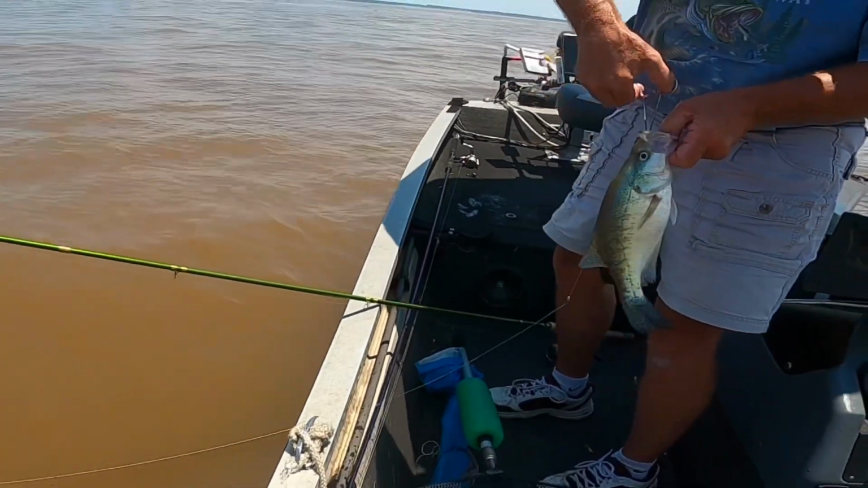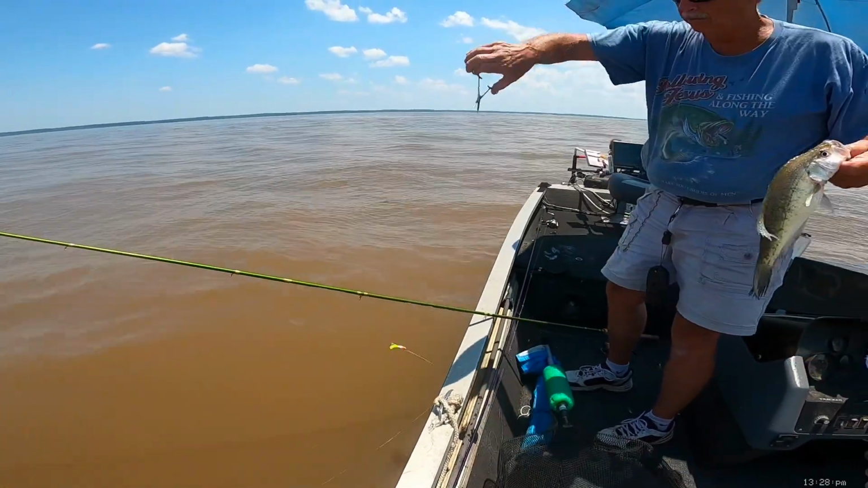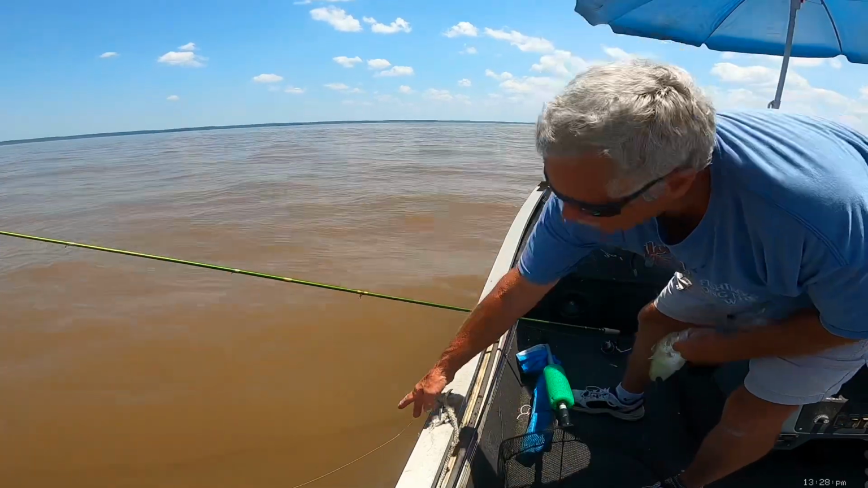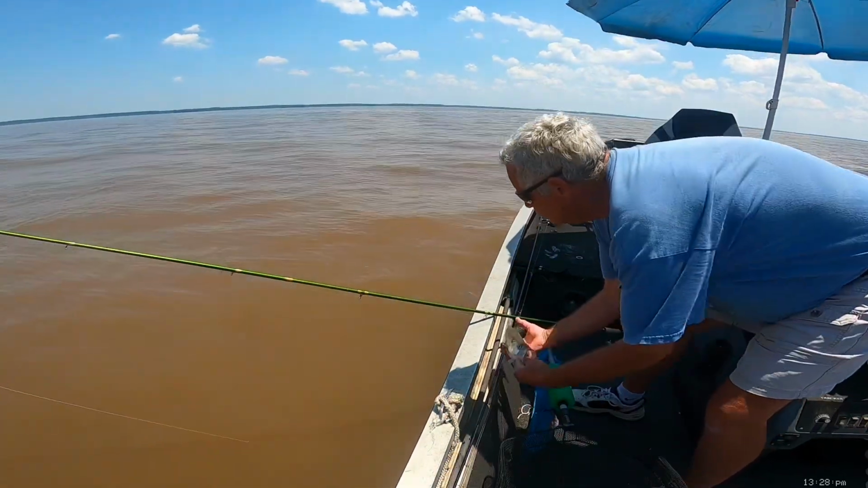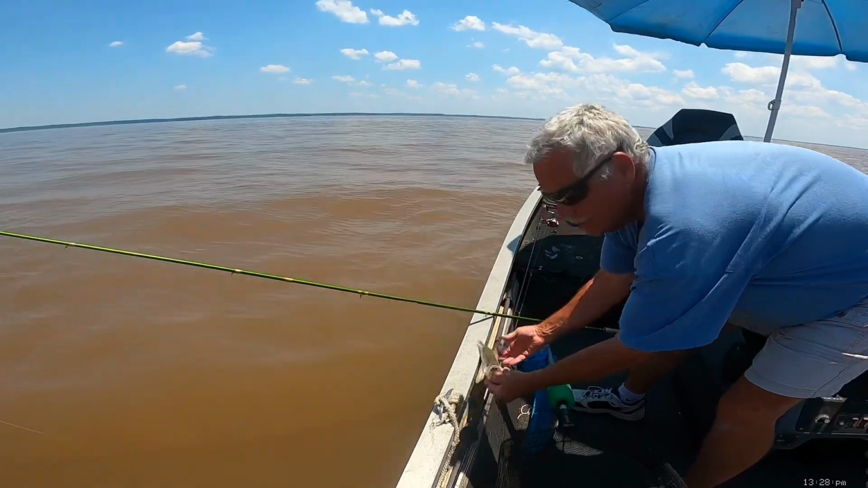I'll weigh him and I will see what he weighs. I don't know, probably 1.25 pounds. Something like that. We'll measure him first. See what he measures. Fish measures exactly 13 inches.